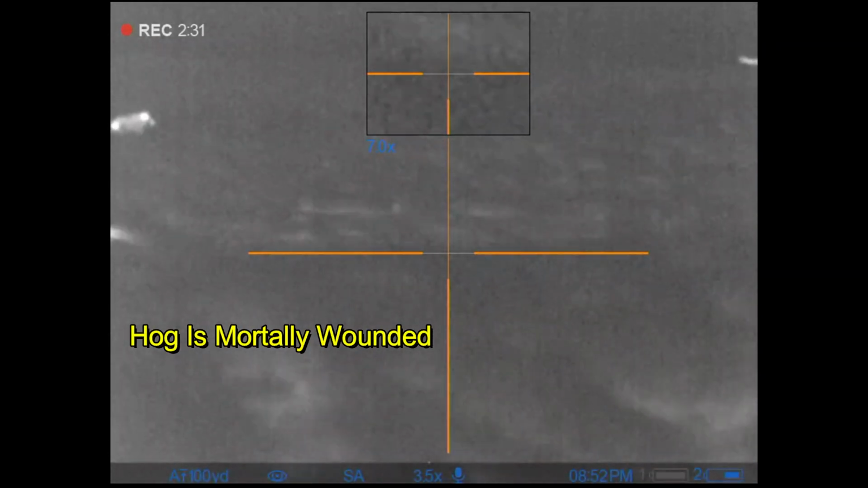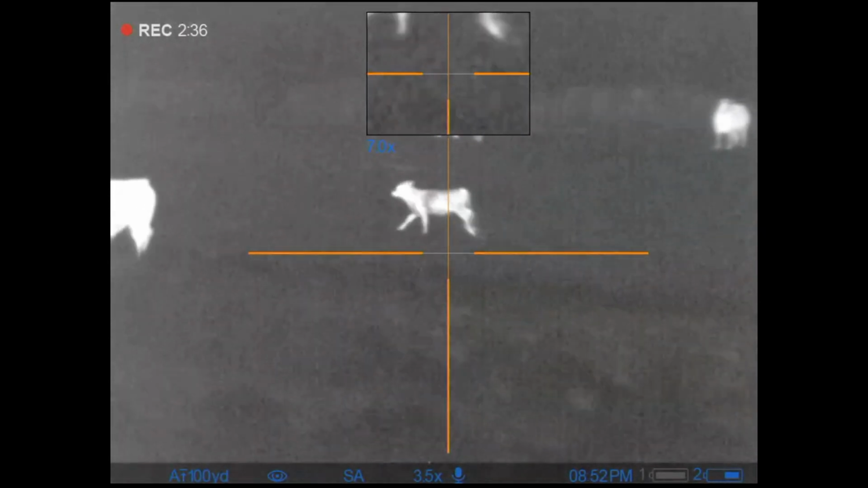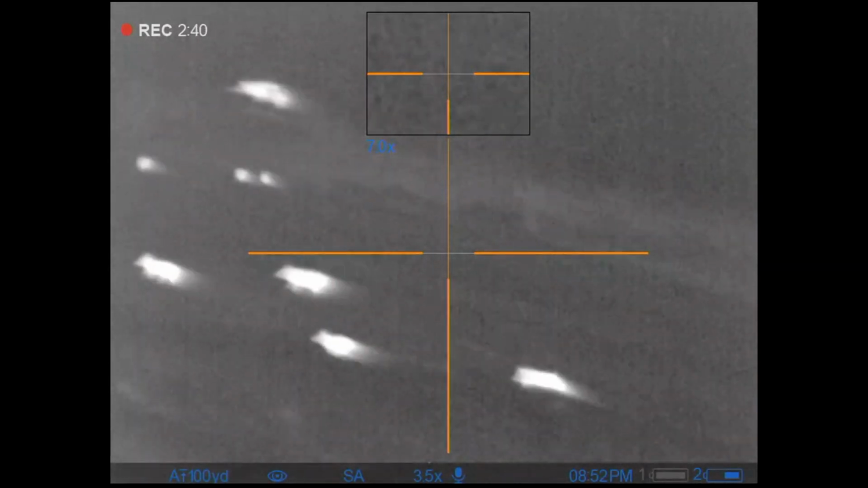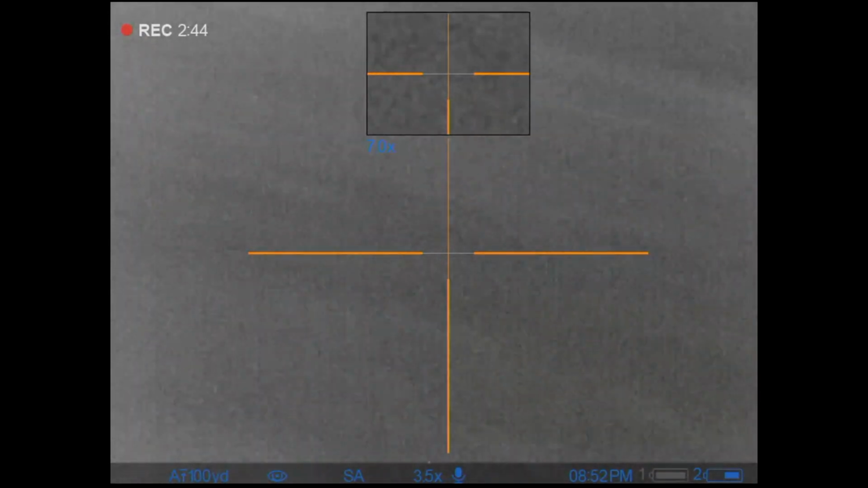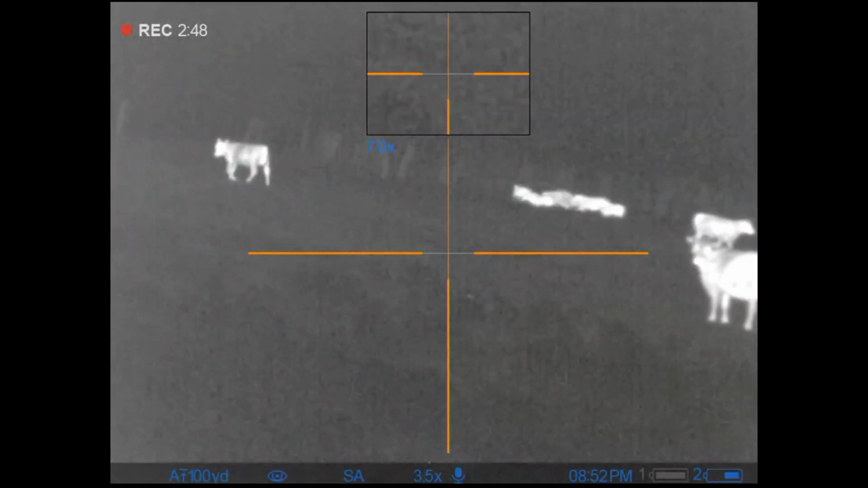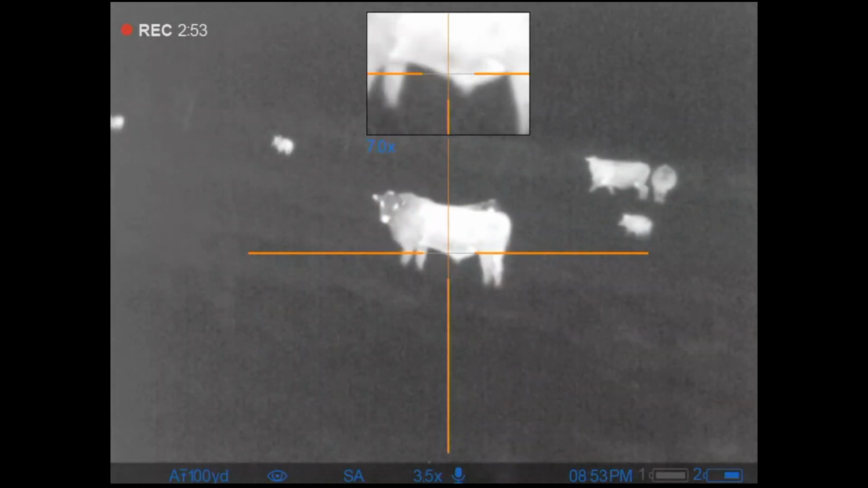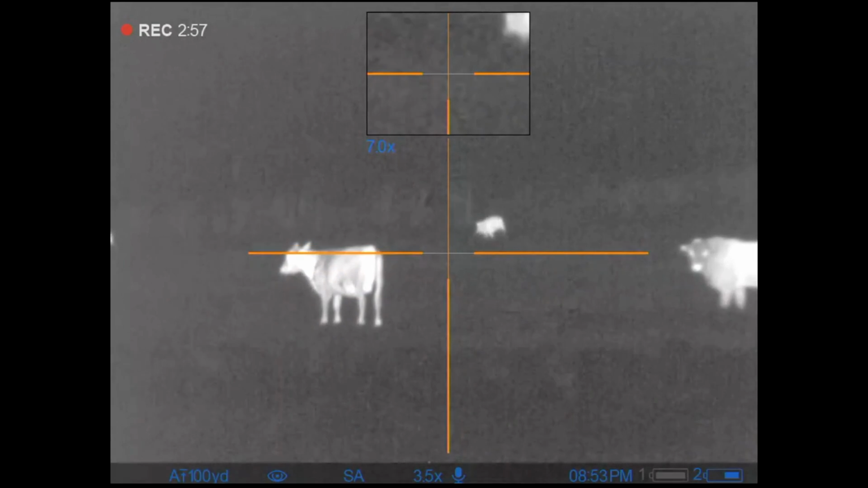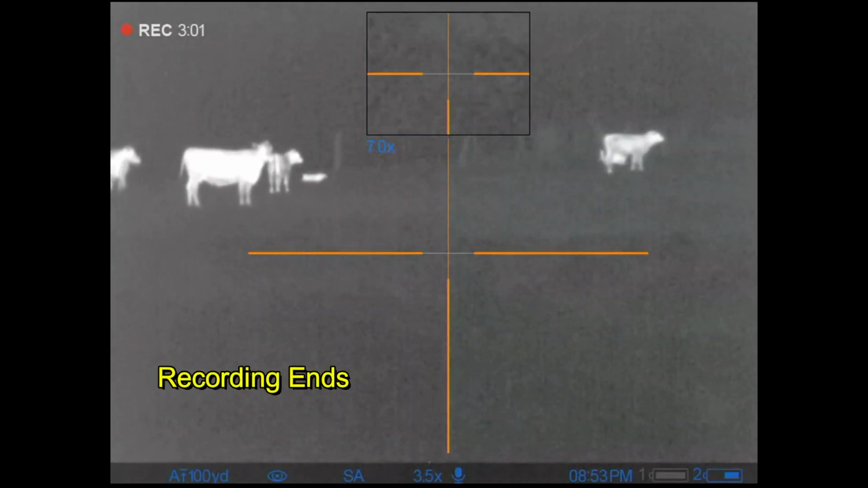He puts 3 shots into it. Switching behind you, he pivots around in the opposite direction and watches all these hogs go through the cattle. At the same time, I'm looking at hogs going through cattle as well. So neither one of us is shooting. He doesn't have a clear shot back here on the left, in the back. And so the hogs are moving to the top of the hill and disappearing over the top. At this point, Ben figures our hunt is over.